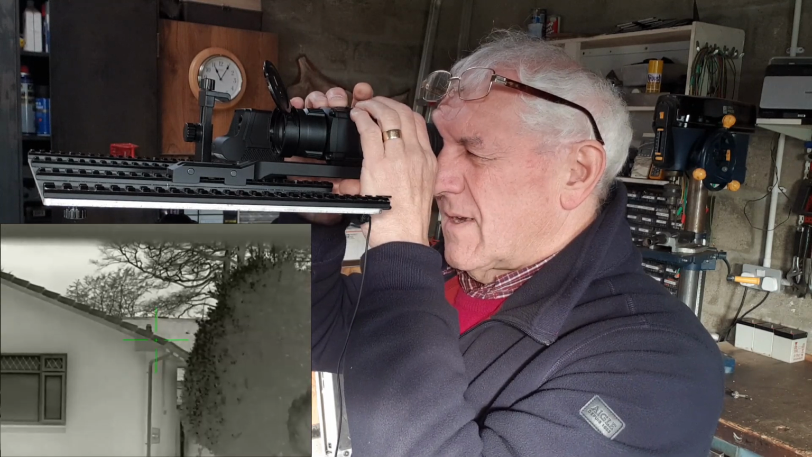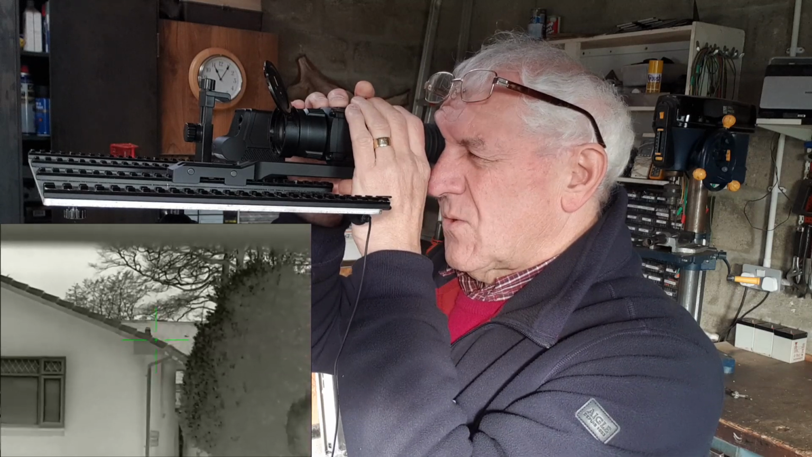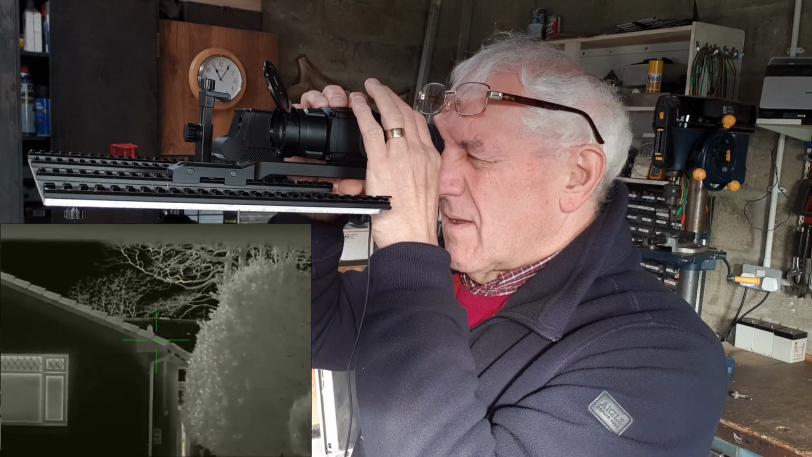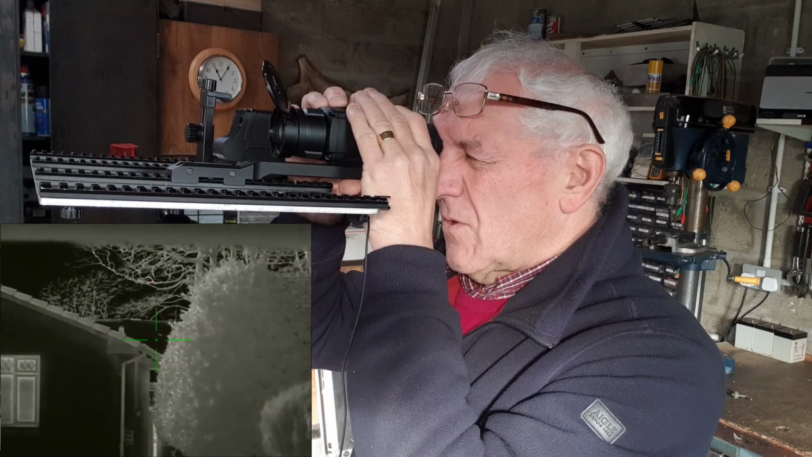Now we're in black hot, and I think you can see that there's a lot more clarity in the image in black hot than there is in white hot. I'm going to change it to red hot. And there's nothing hot enough to show up with the little red.